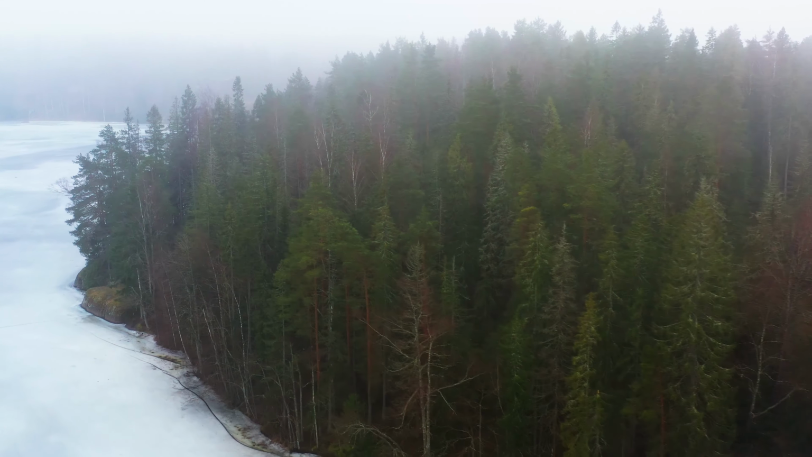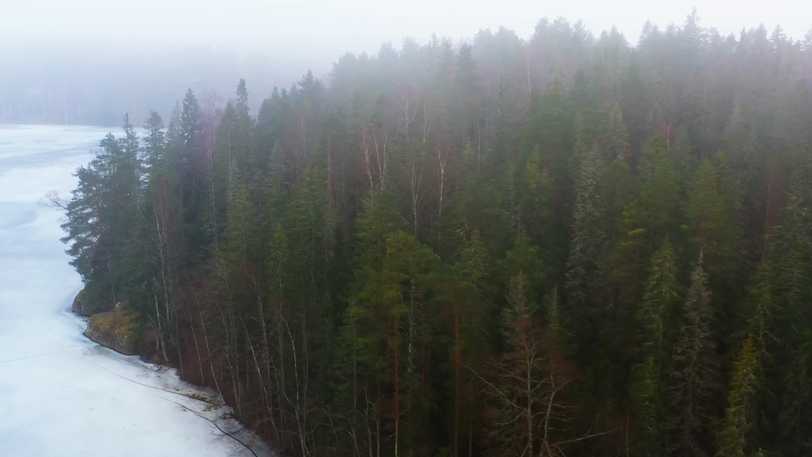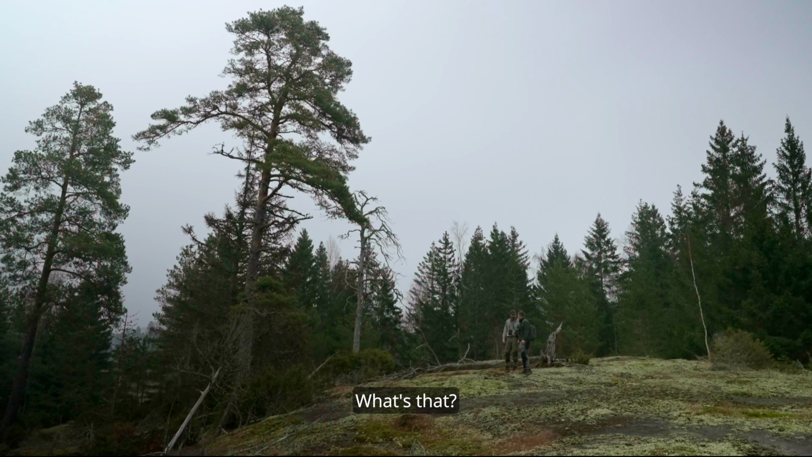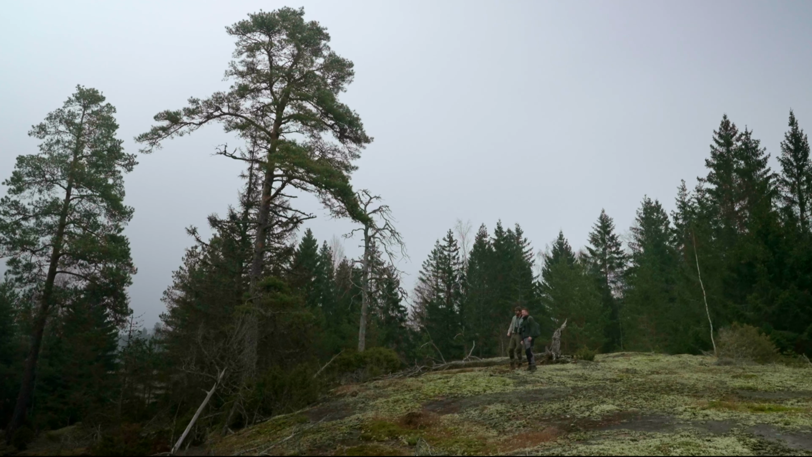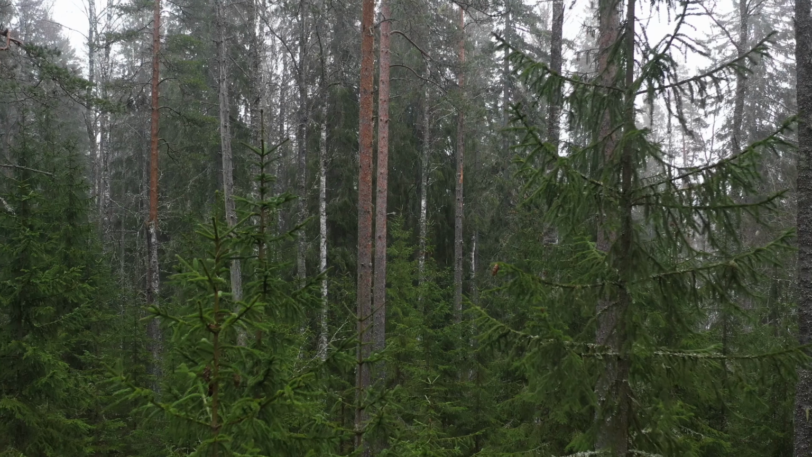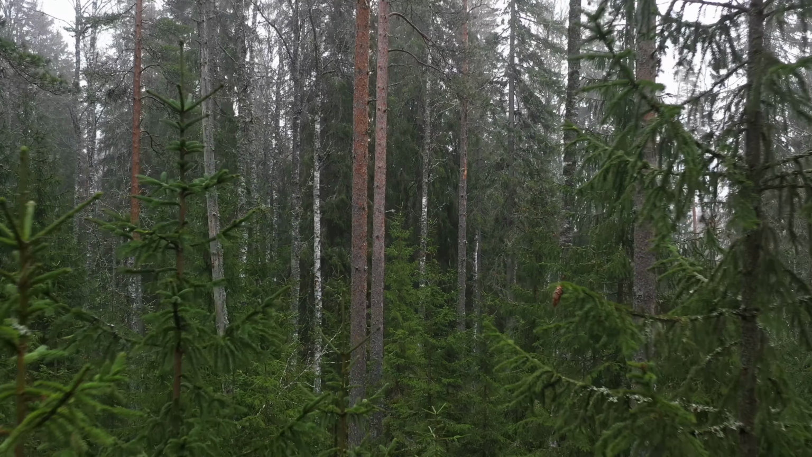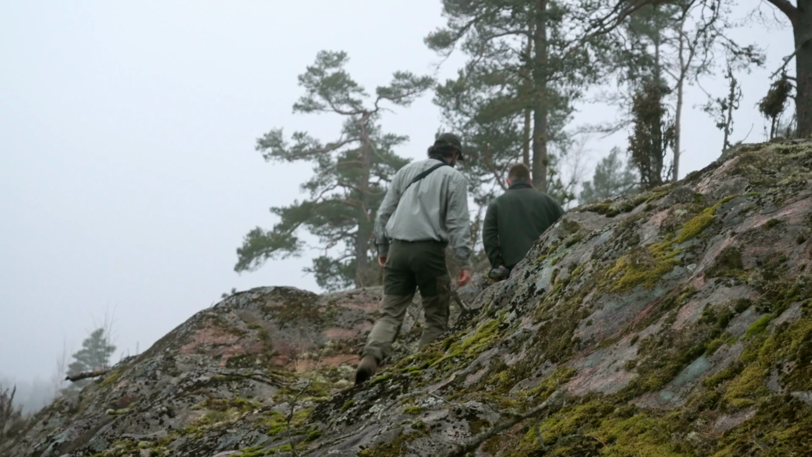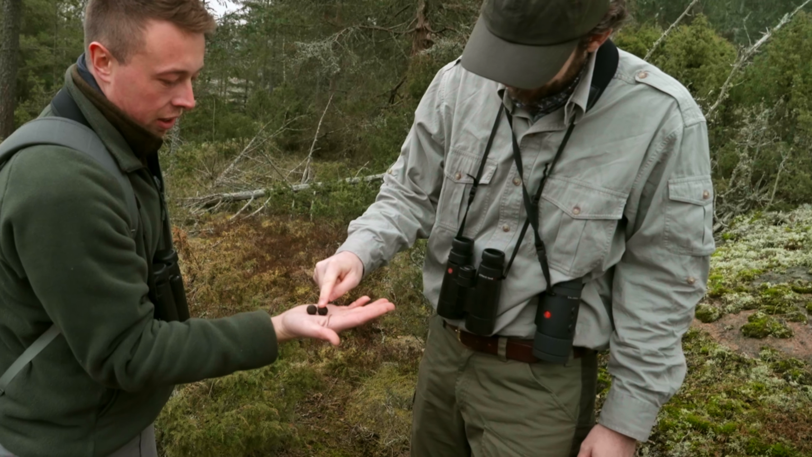So we cracked on the very next, very misty morning. Remember the secret technique? What we discussed earlier. What's that? Well, lynx aren't very active during the day, so we're using this time to set up some trail cameras. Careful, it's slippery. Well, it'd be good to get any species, so prey species like white-tailed or roe deer. A good area for moose.